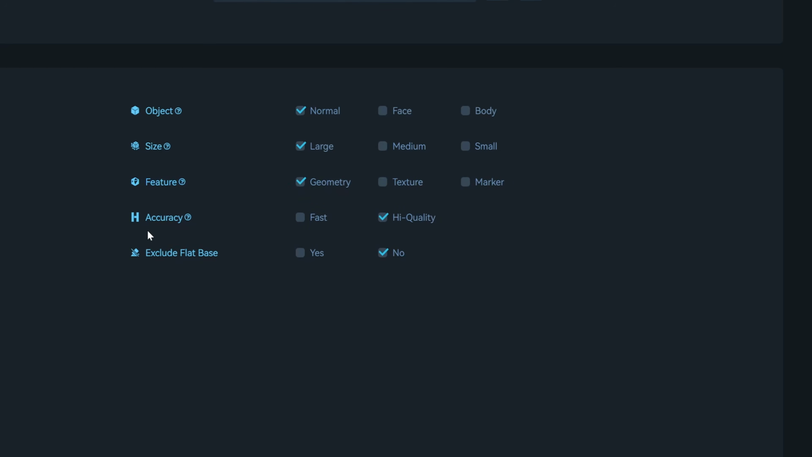Okay, for accuracy, they have fast and high quality. All of the time, I never click on fast. I choose high quality. Exclude flat base means that when you scan, it will exclude the base of the turntable, so you don't have to delete it later. Usually I click yes for the Otter. It doesn't have any problem.